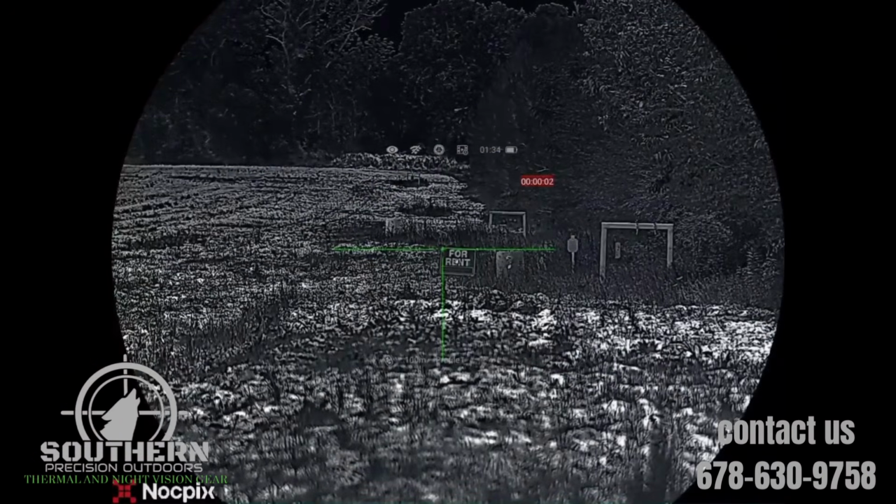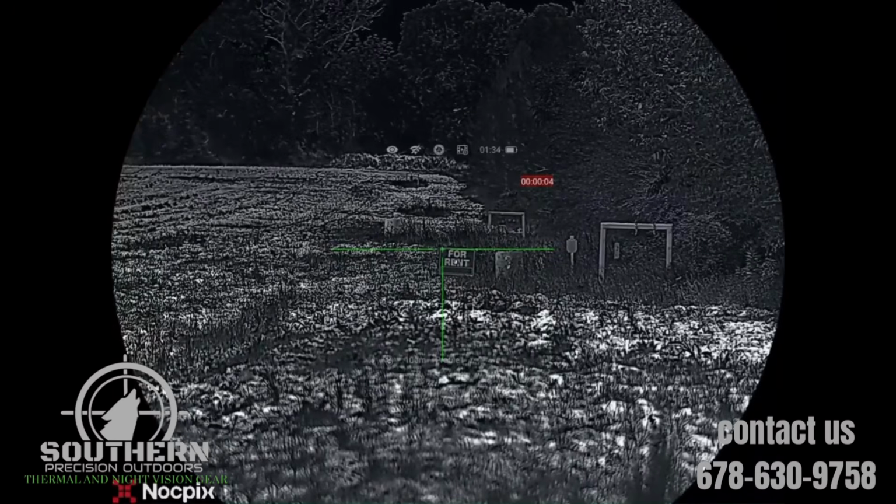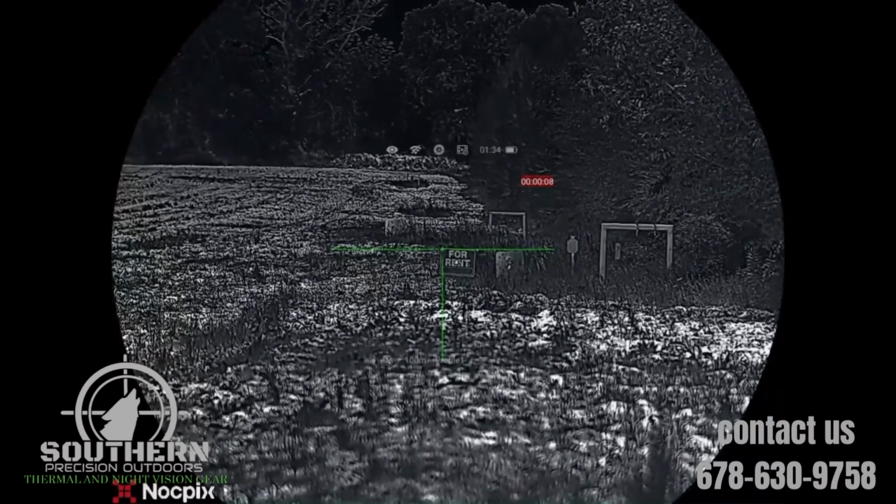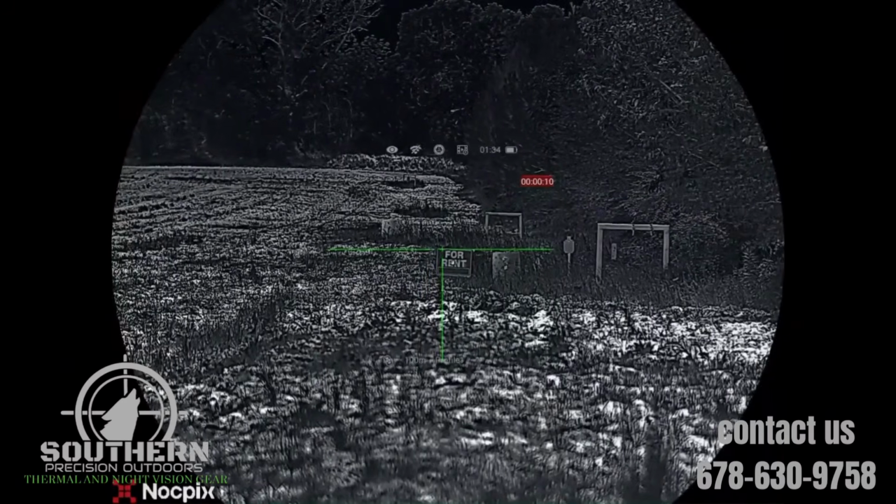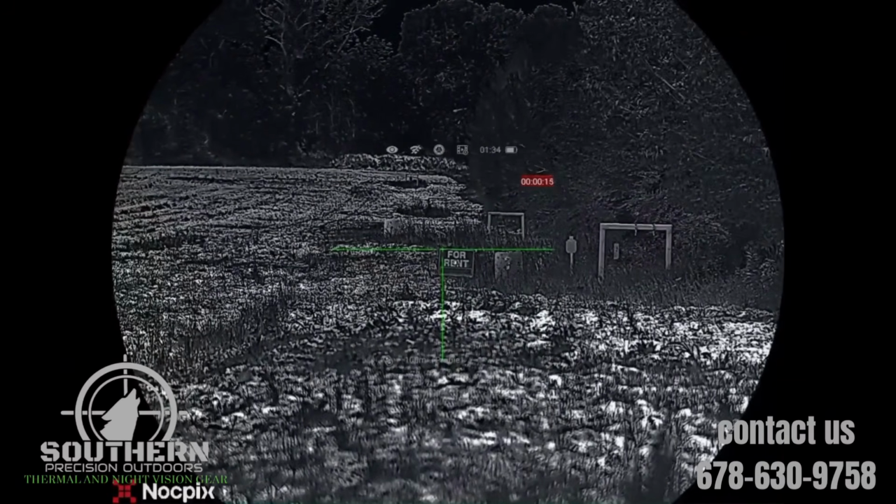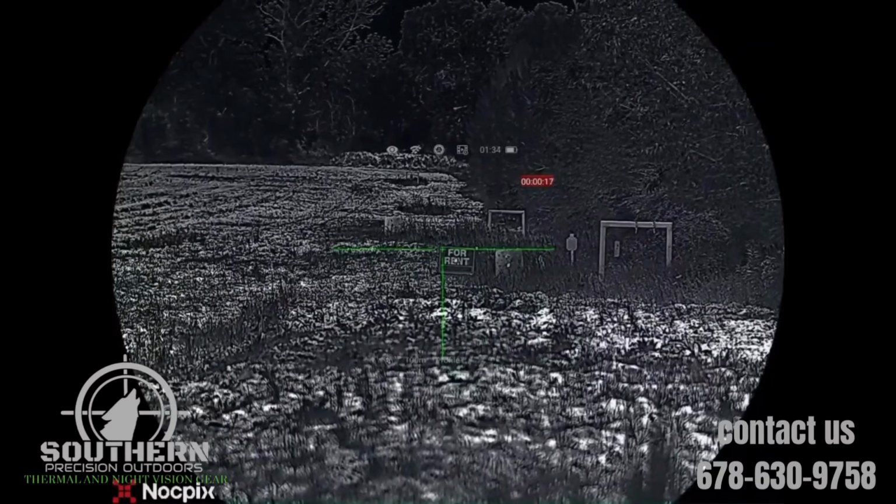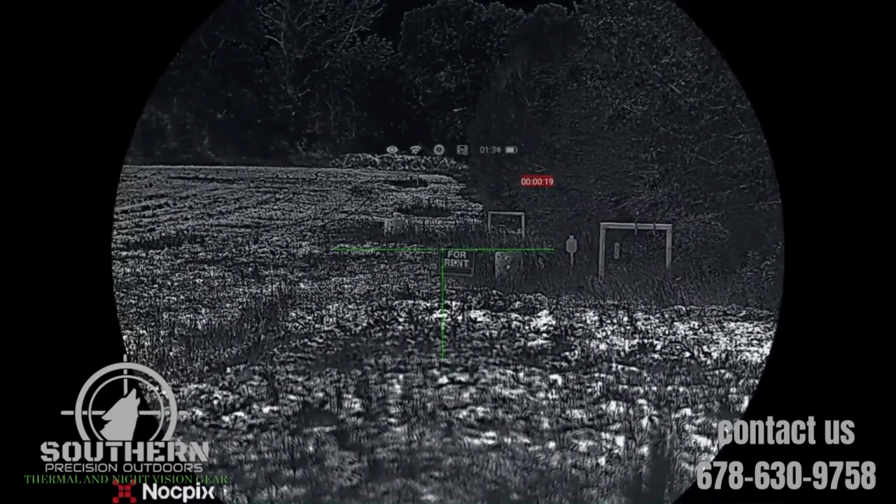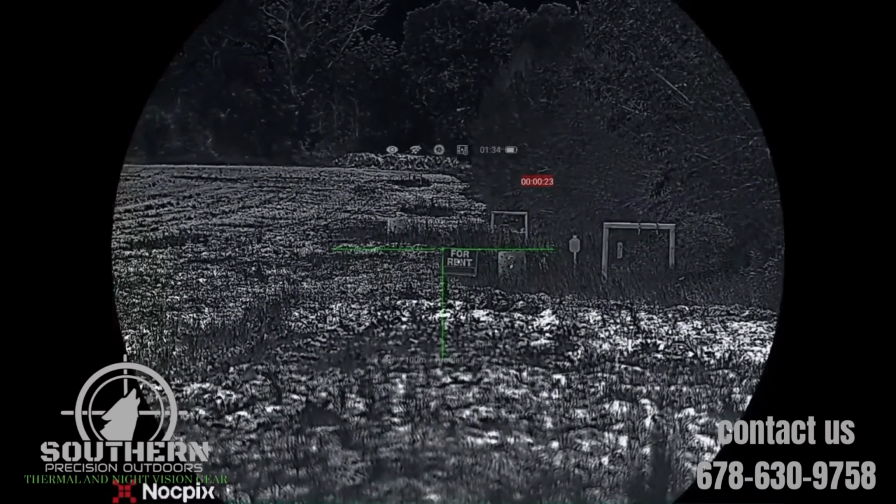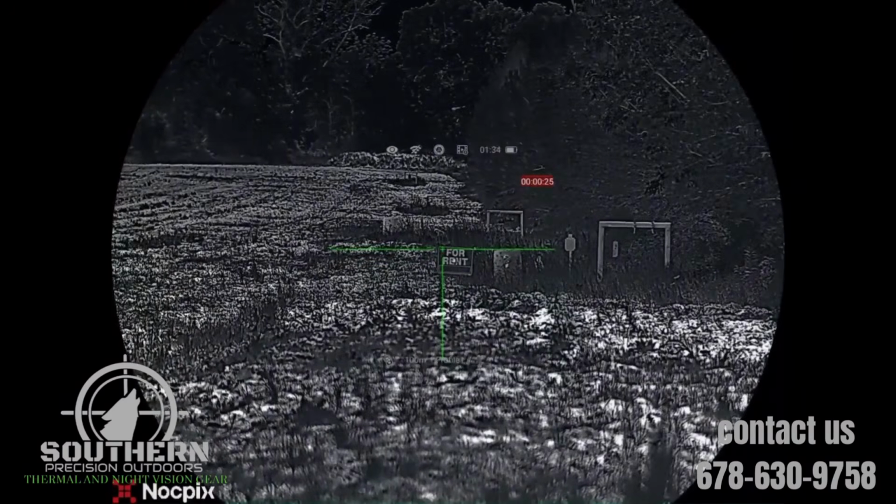All right, guys, now that we have our unit properly mounted and adjusted, we are going to come inside the unit here, and I'm going to show you guys how to get this thing calibrated for your daytime optic. So obviously, before you begin this process, you need to make sure your daytime scope is properly zeroed. Now, after you've done that, you need to take your first shot.